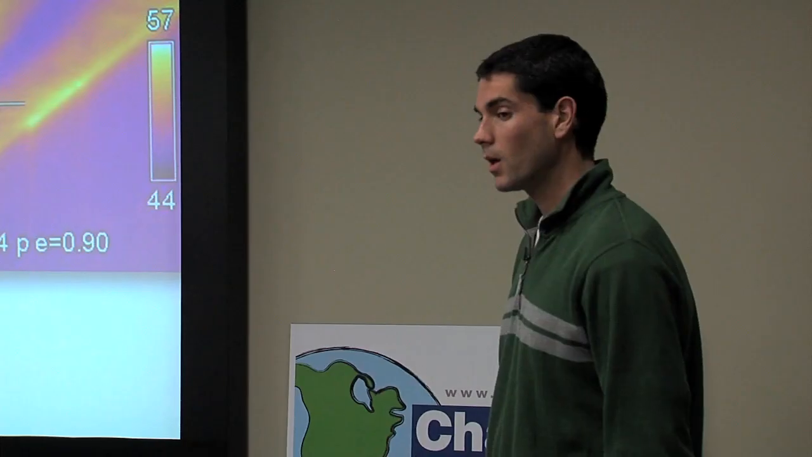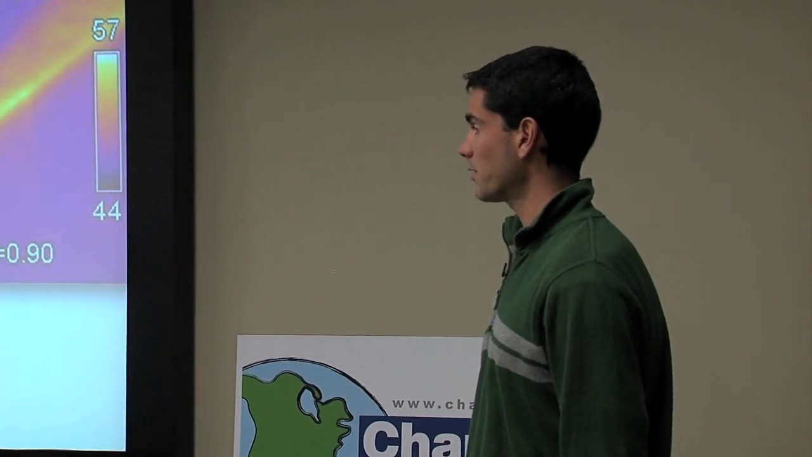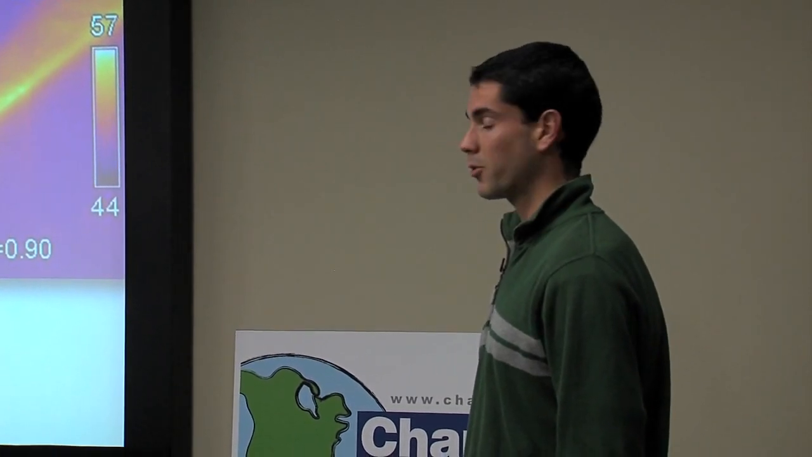So the emissivity is built into the camera, and you can make an adjustment to it. When you're looking at a wall, or 90% of buildings, it's going to be a very high emissivity. So leaving it at between 0.85 and 0.95, you're safe. If you're looking to get exact temperatures, you'll want to have that emissivity setting dead on. From a building standpoint, a lot of times you're looking for relative temperature readings.